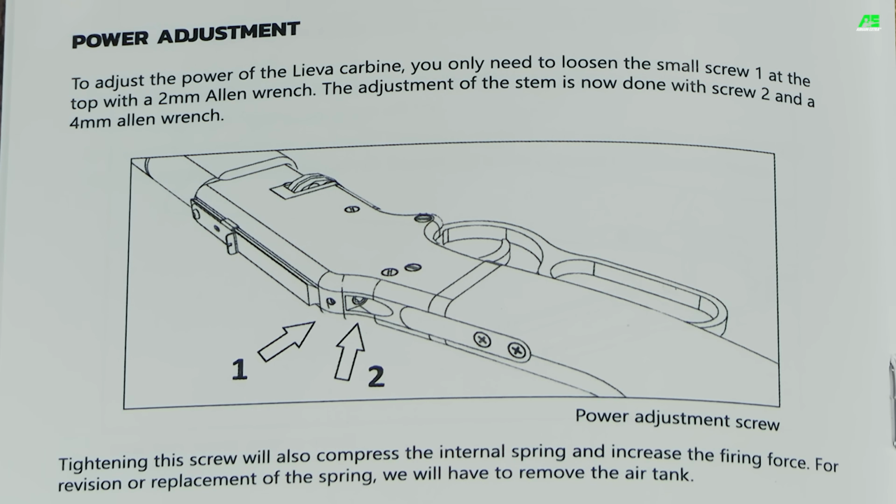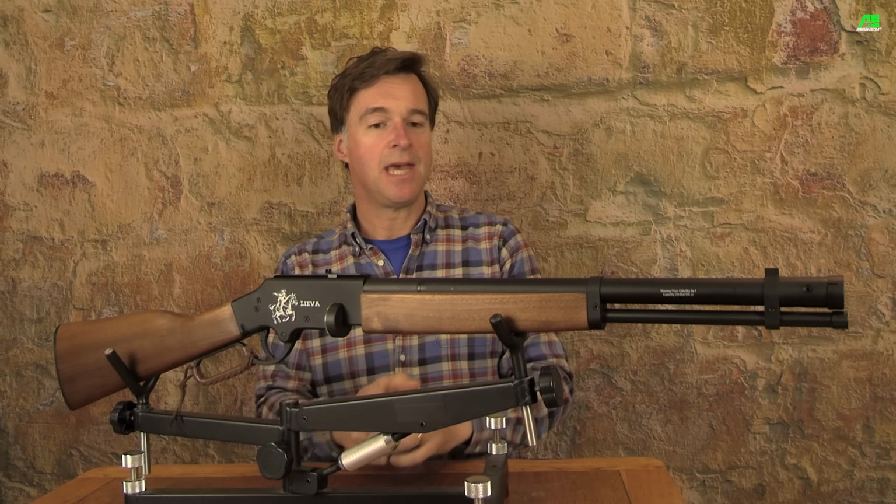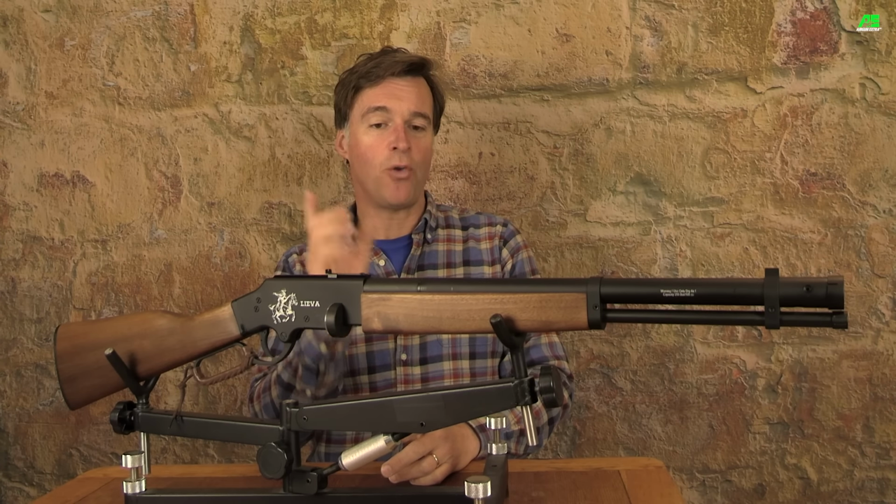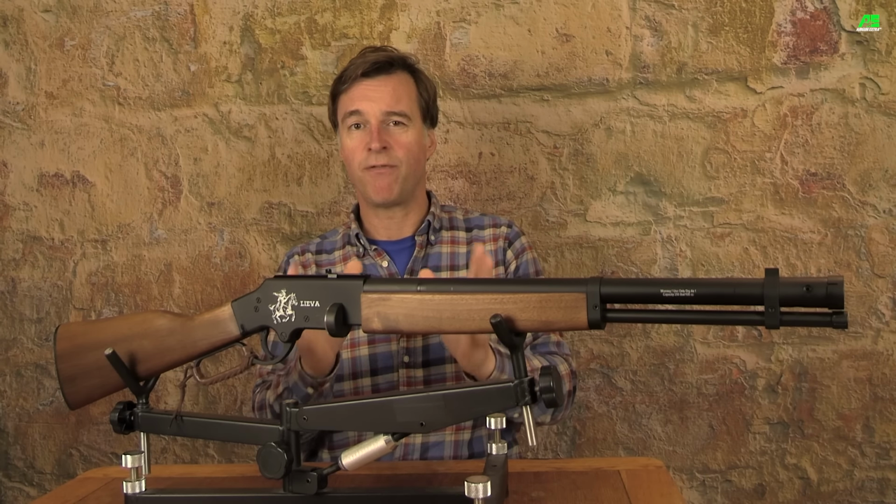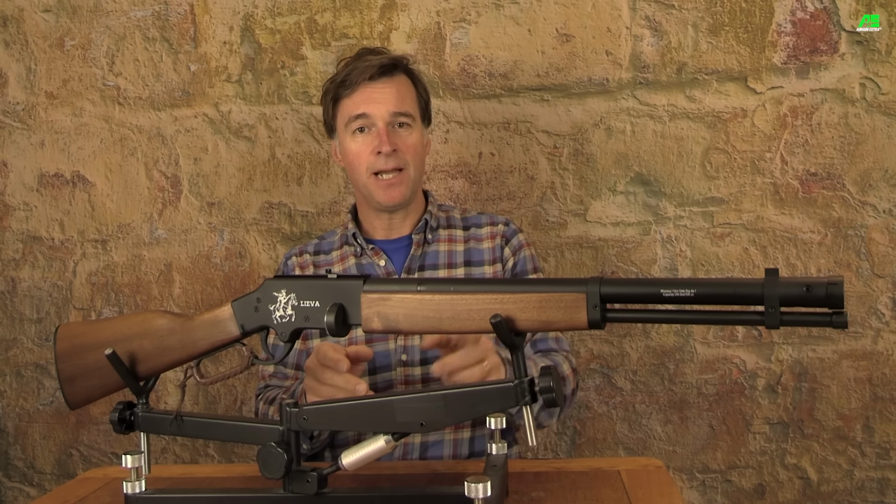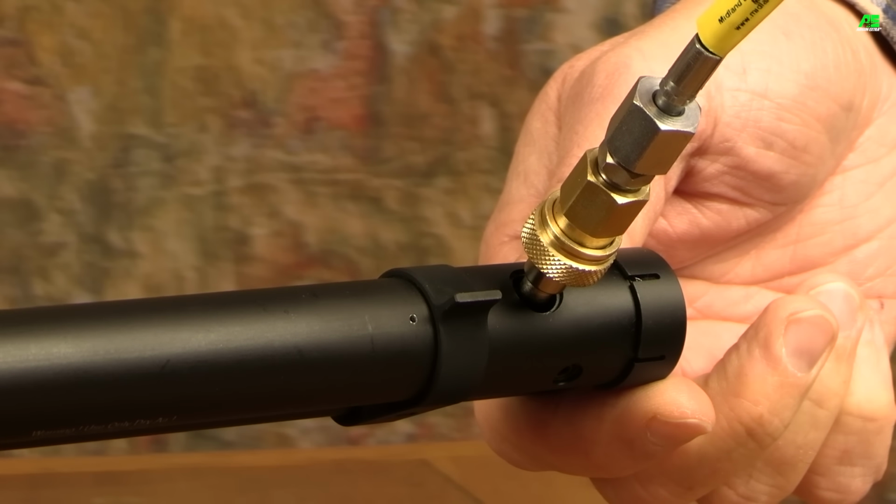The cylinder is quite slim and it has a capacity of 105 cc. Maximum fill pressure is 250 bar and onboard pressure is displayed on a very clearly marked gauge at the front of the cylinder. So you should be able to expect about 60 shots from a full fill. When it is time to refill with air, you simply plug in the supplied quick fill probe into the inlet at the front of the cylinder between the barrel band and the gauge.